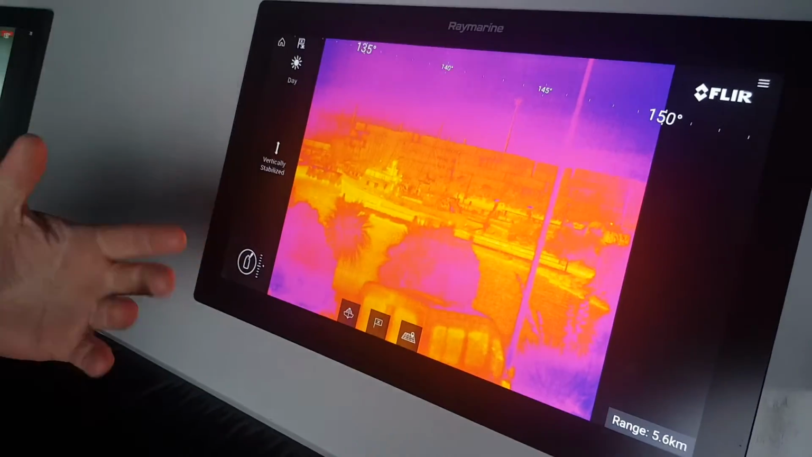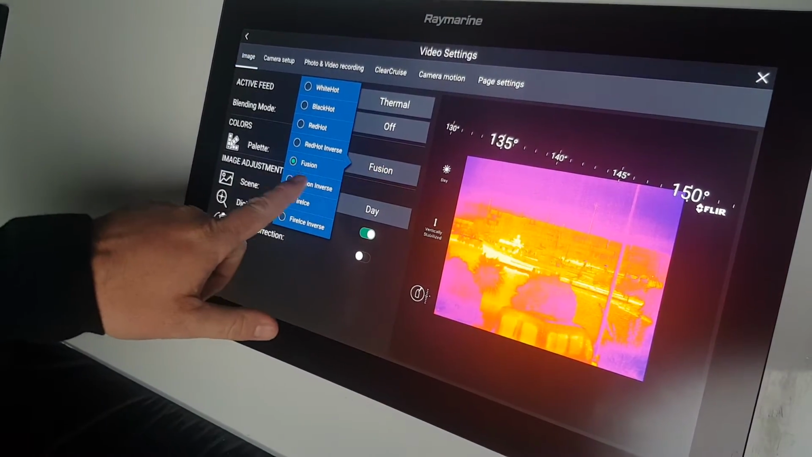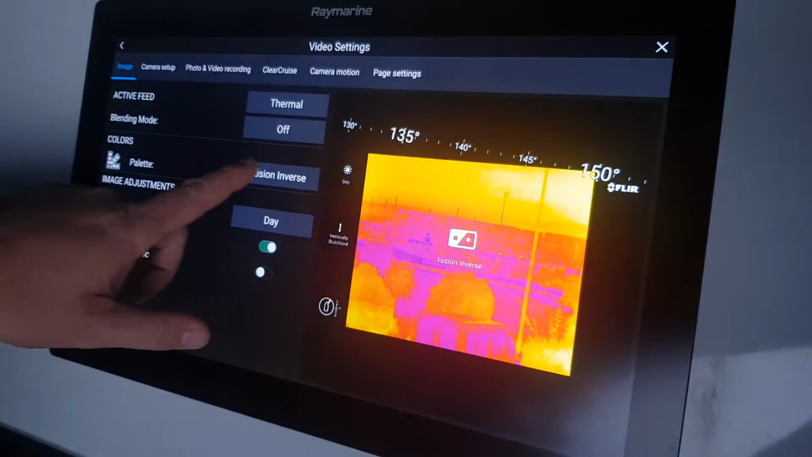Every colour palette has an inverse, so if you want to see this is obviously fusion, you're seeing heat is light obviously. If you wanted to go inverse, it's just going to basically inverse that colour palette, so it's basically just changing the contrast and you'll see stuff that's obviously slightly less.